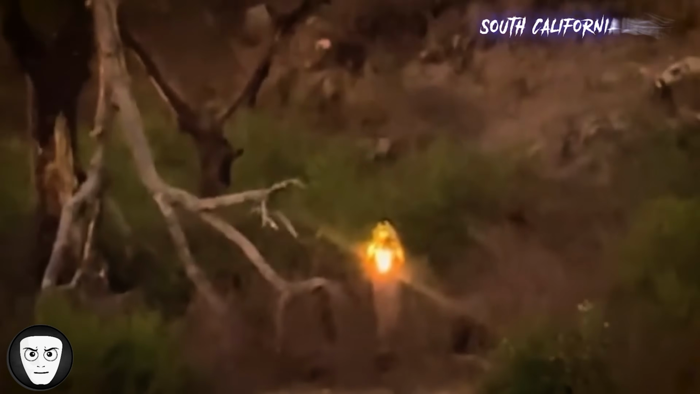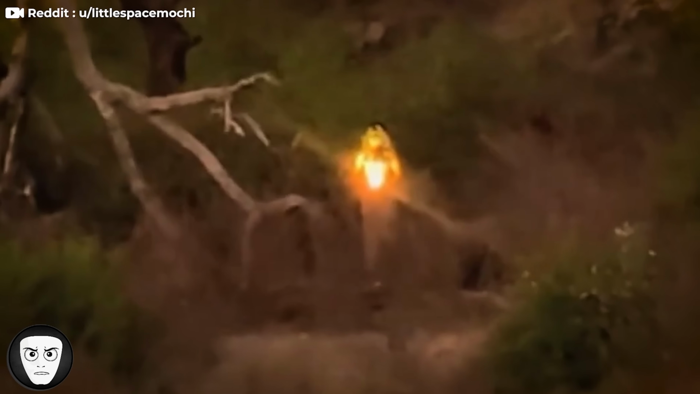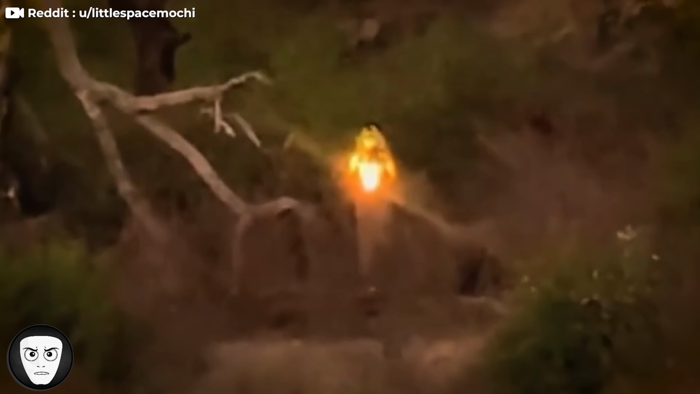This clip was captured by a hiker somewhere in Southern California on April 18, 2026. The hiker didn't understand what the bright light was, so they zoomed in and recorded. The footage is shaky and unclear, but it shows a glowing figure or object shifting in a way that doesn't feel like a normal light. The brightness makes it hard to identify any solid shape behind it.